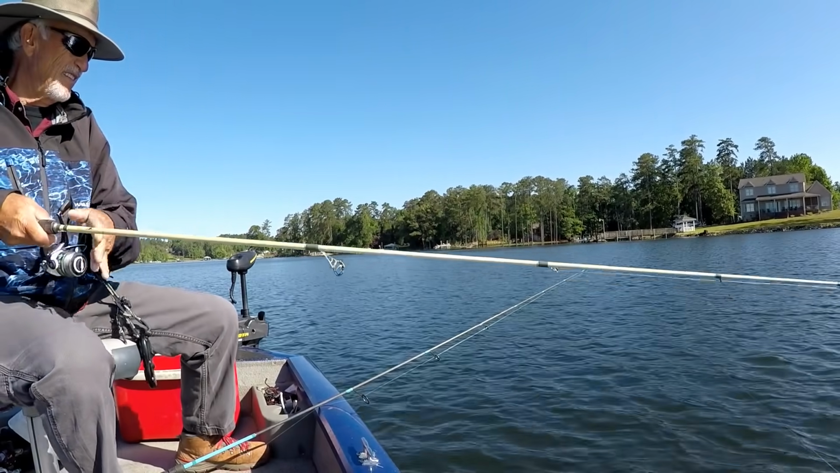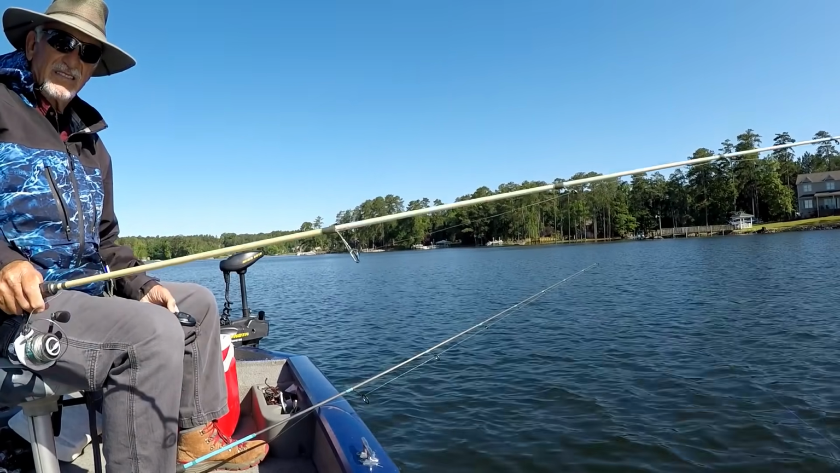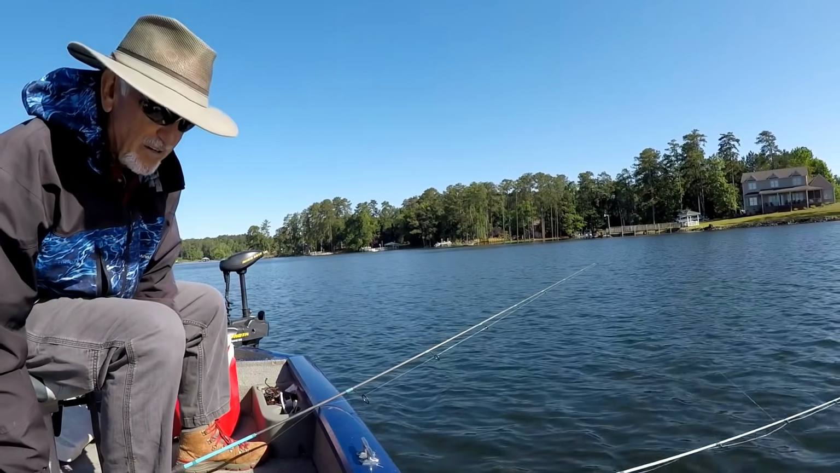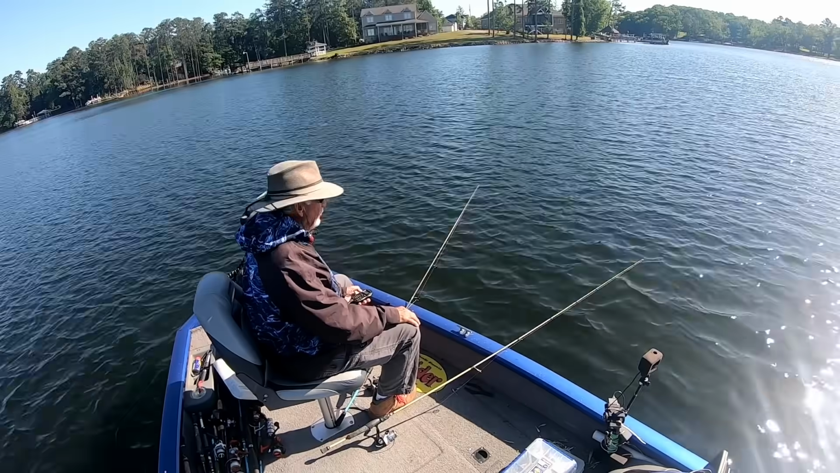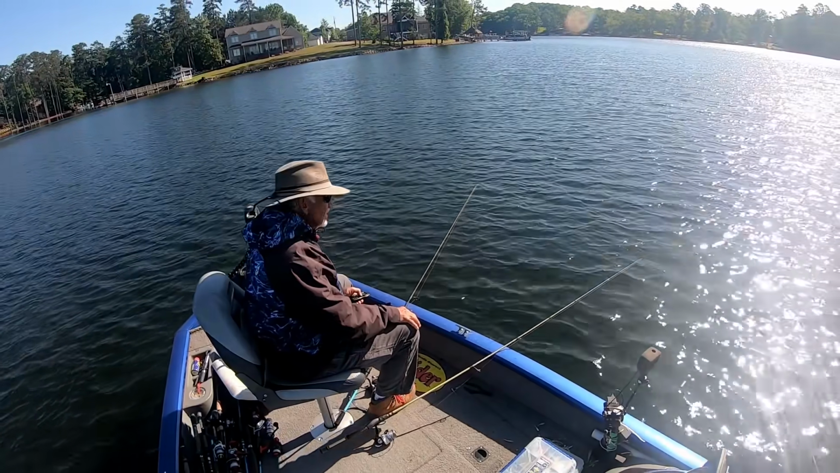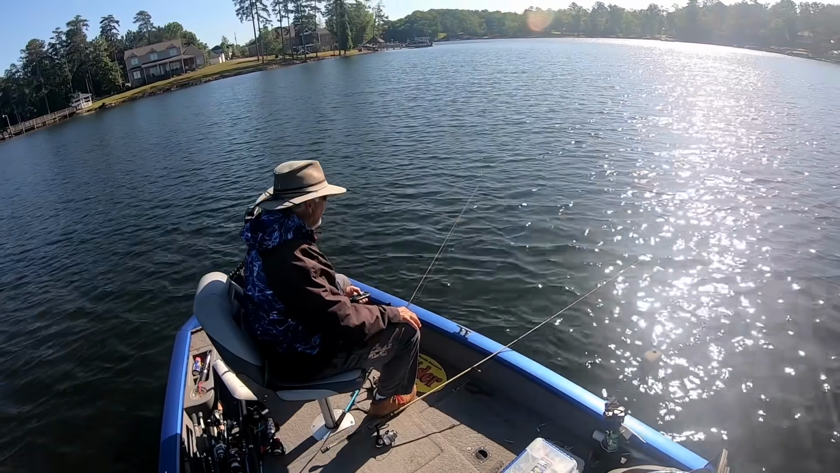Alright, drop it down. I had to go a little deeper. It might have moved down in the brush. They sure ain't on top of the brush, I'll tell you that much. I don't see them now. Boy, it was a big drove of them up there when I first pulled over that thing.